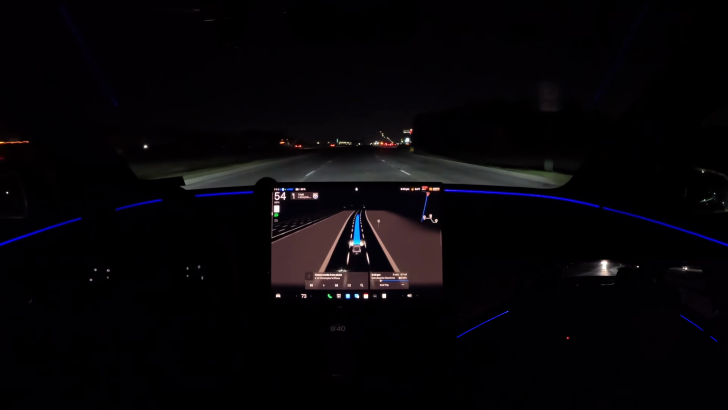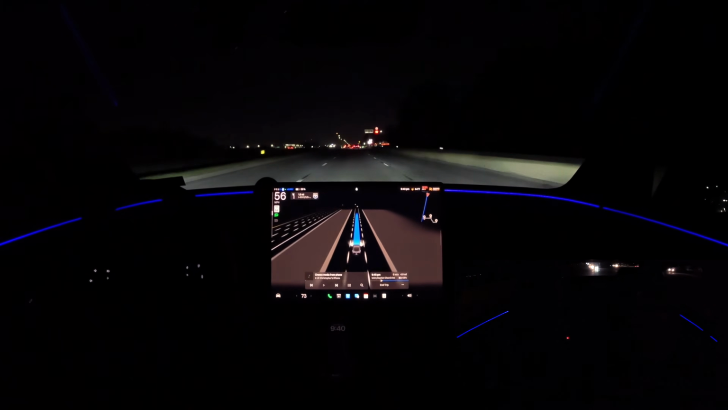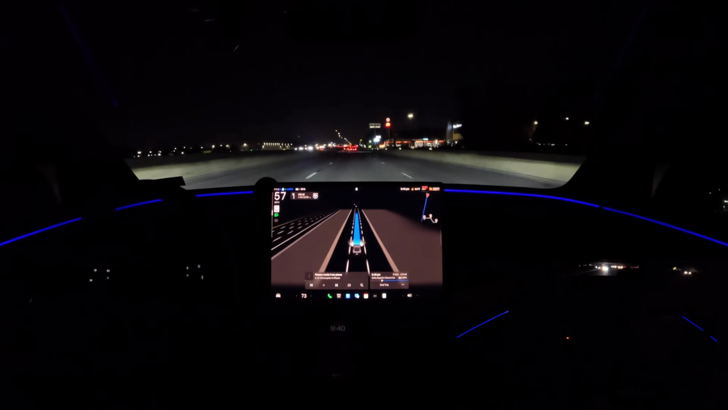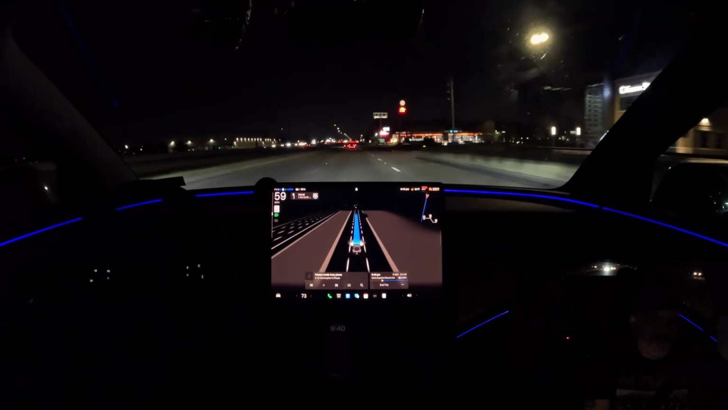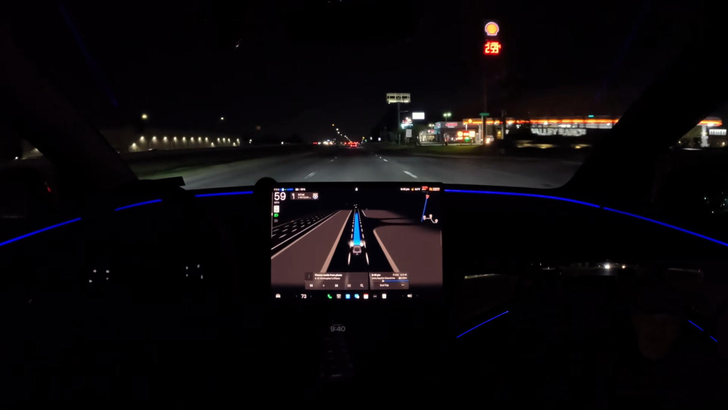So we are going to, I'm not sure if we're going to get up on 59 or not. We may take the feeder all the way down to North Park Drive, although I think you can get up on 59. I think there's one more exit, so we'll just see what it does. Either way, not a biggie.